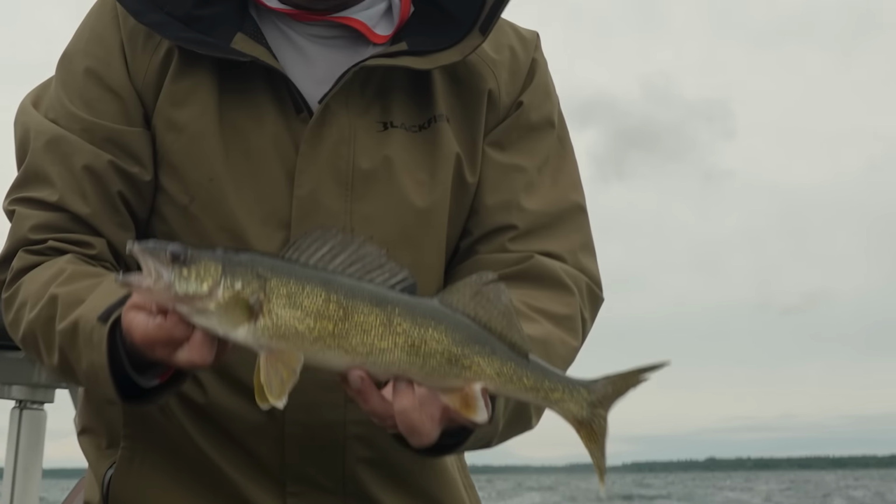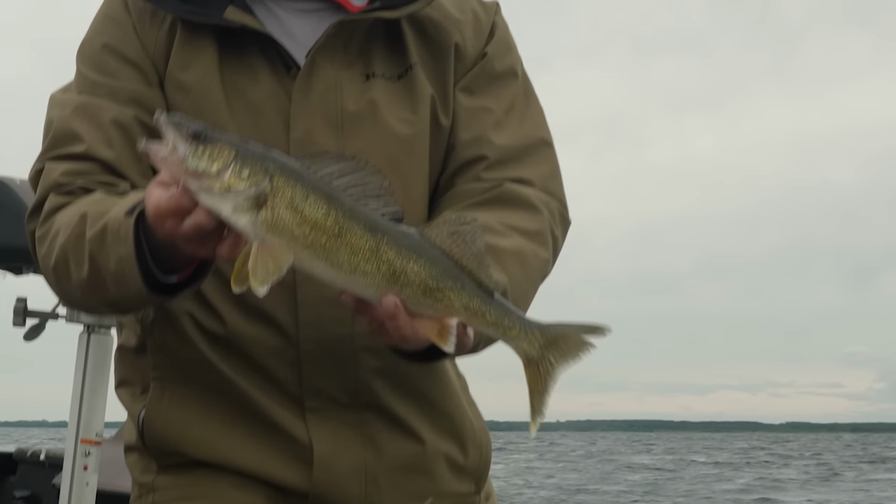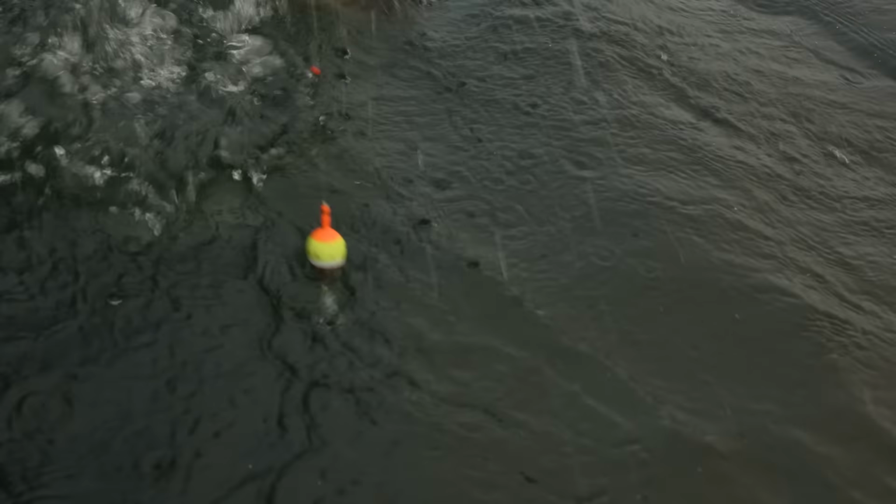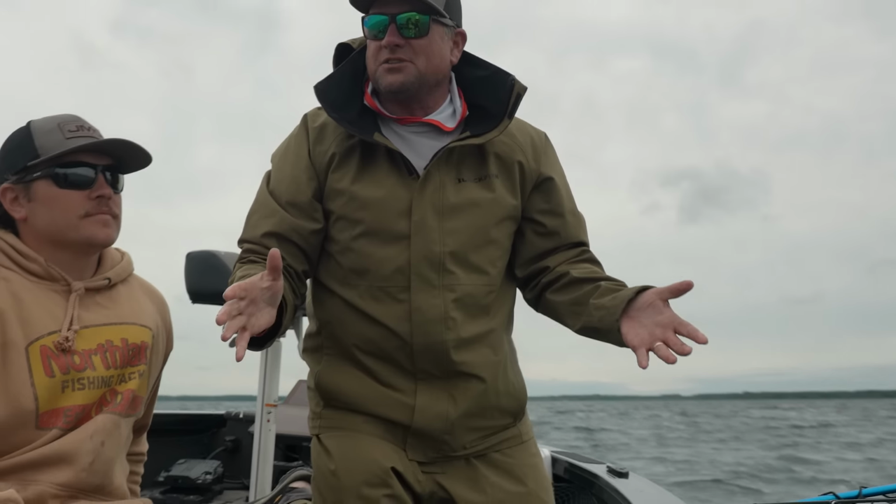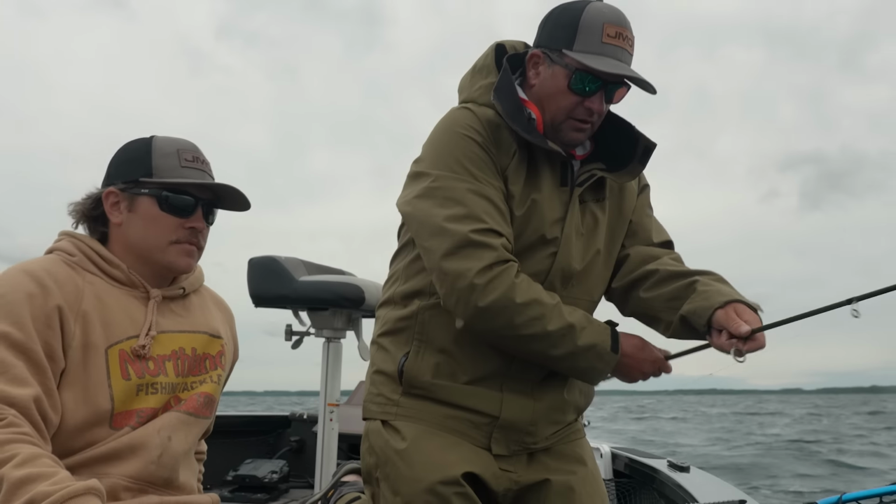Goodness, we've caught one on a slip bobber and a leech. We've caught one on a jig and a leech. We've caught one on a slip bobber and a crawler. And we're not 100% sure, but one of the things that might be going on is there might have been a bug hatch here recently, because you were just on Leech Lake yesterday. Yep. There was a big bug hatch there. Not sure if that's why these fish are full and don't want to eat, but we're going to keep grinding away here.